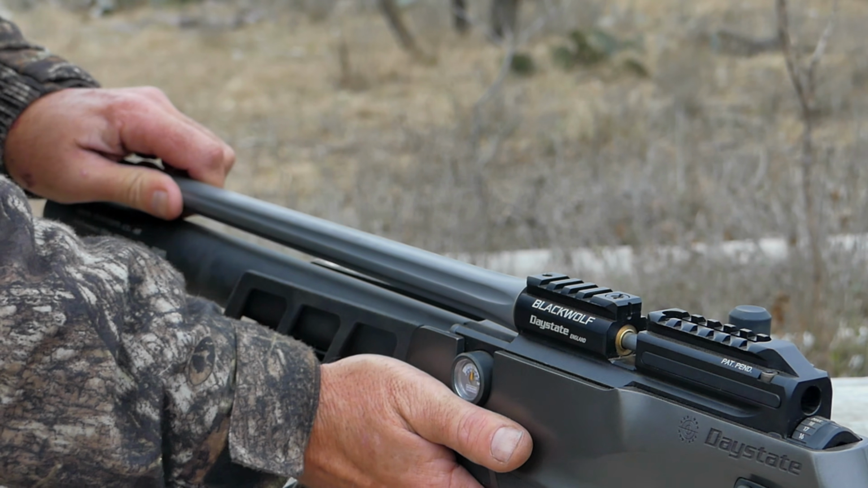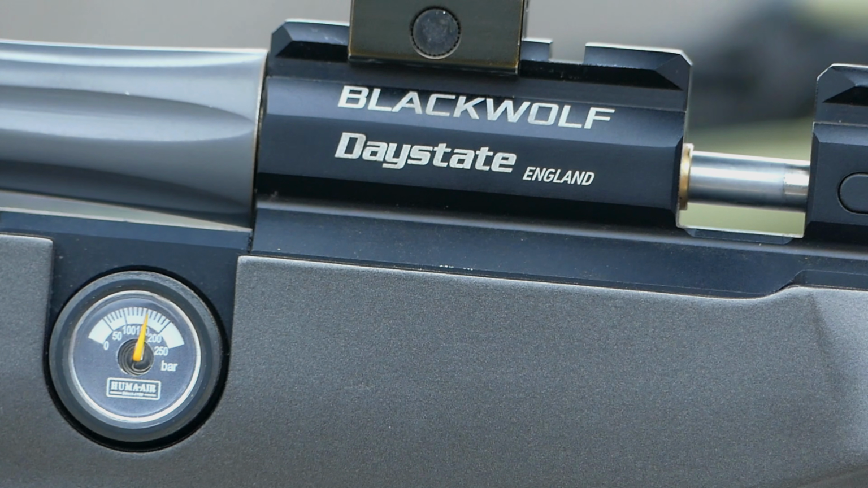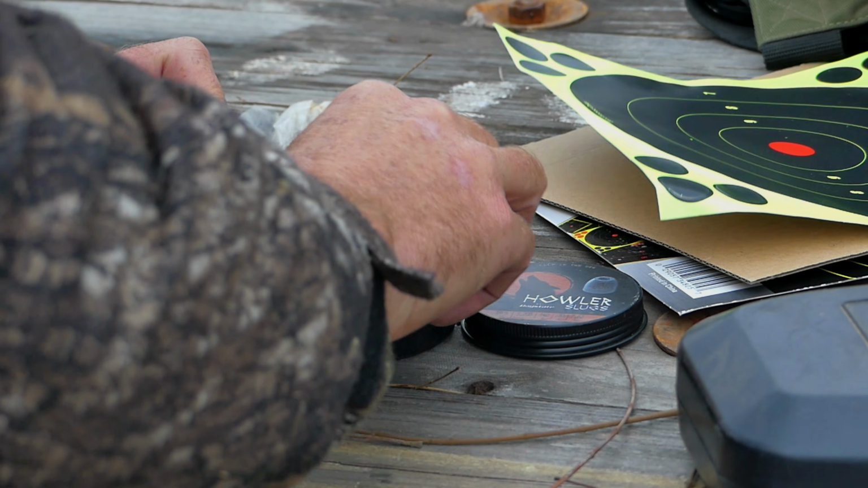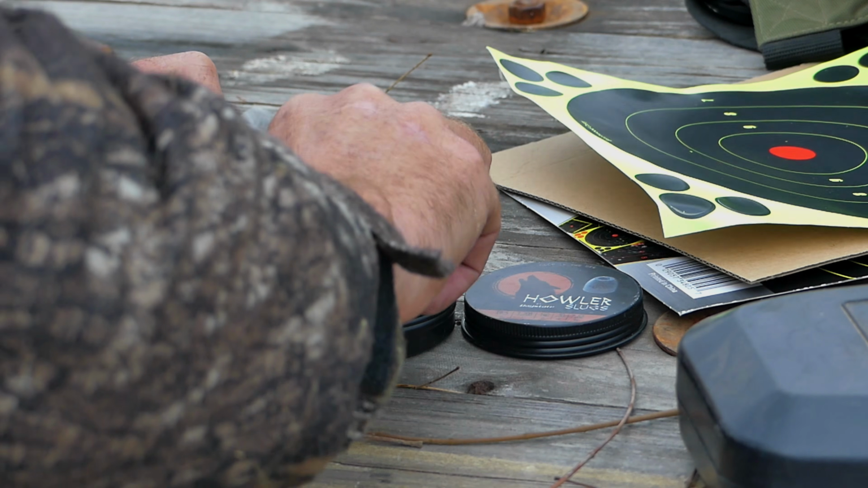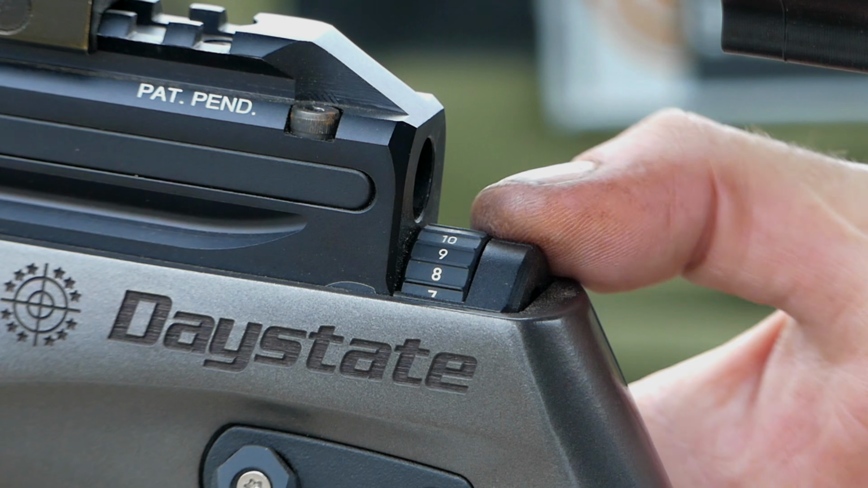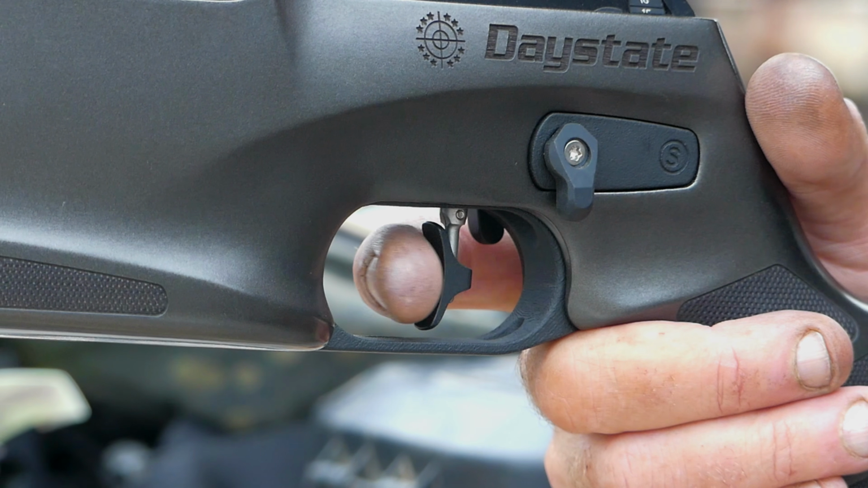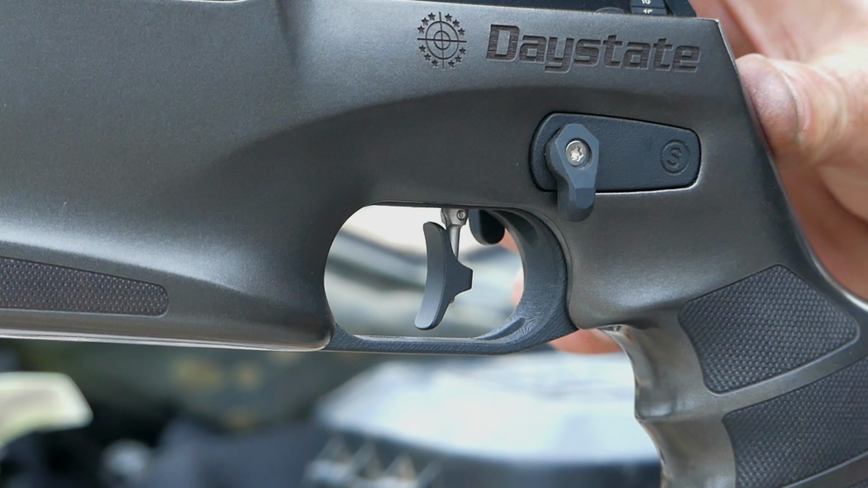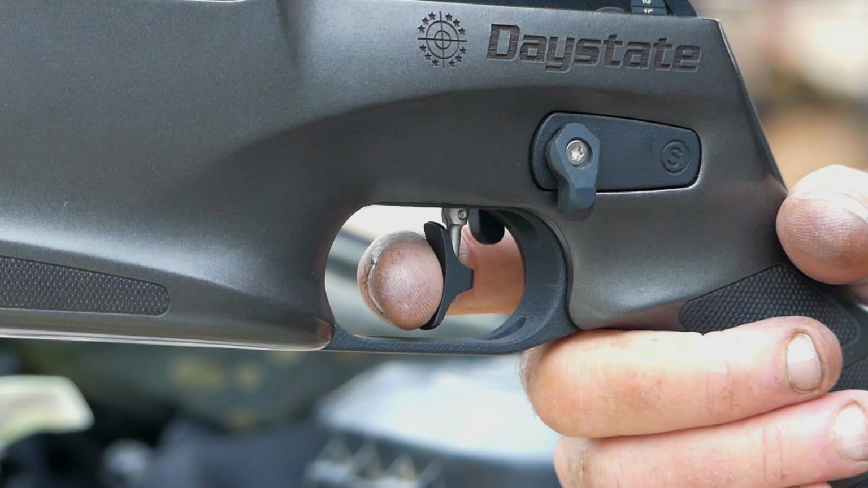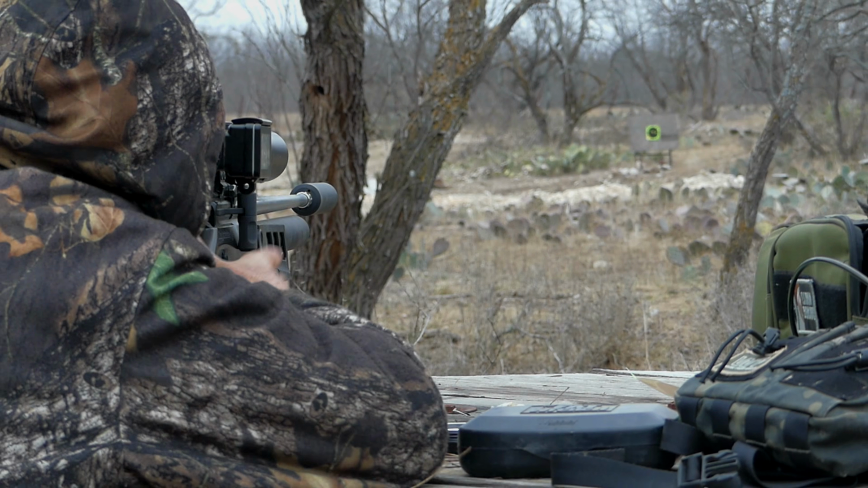I did bring a good load of the Howler 50 grain slugs to use for hunting purposes, and even though the barrel was a 1 in 26 twist rate, it still shot them pretty well after using the power adjuster to get the power up at just about 100 foot-pounds. But overall, I'd say this is a very user-friendly gun for those who like to tune, and it really gives you the ability to build and configure the gun to customize your needs.